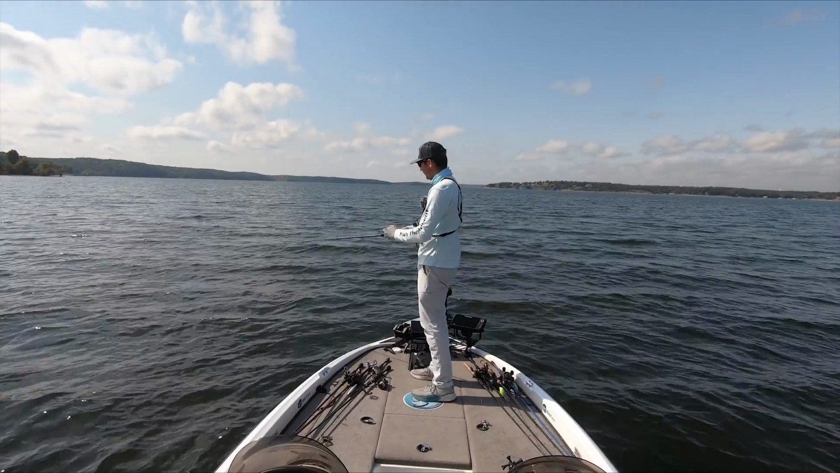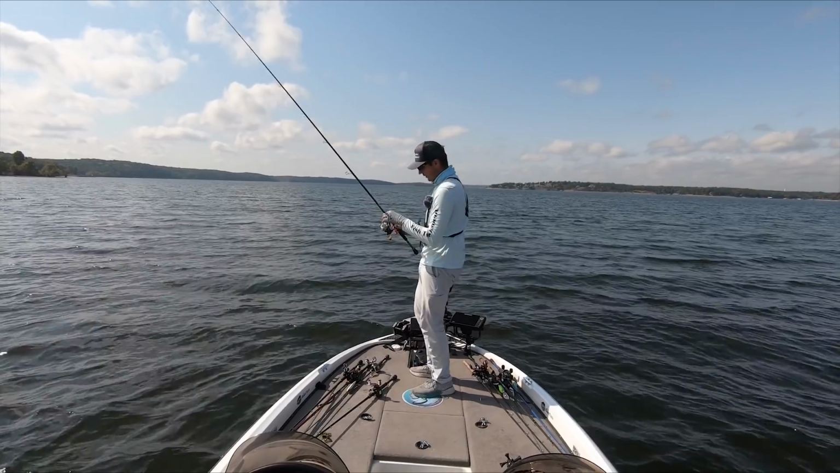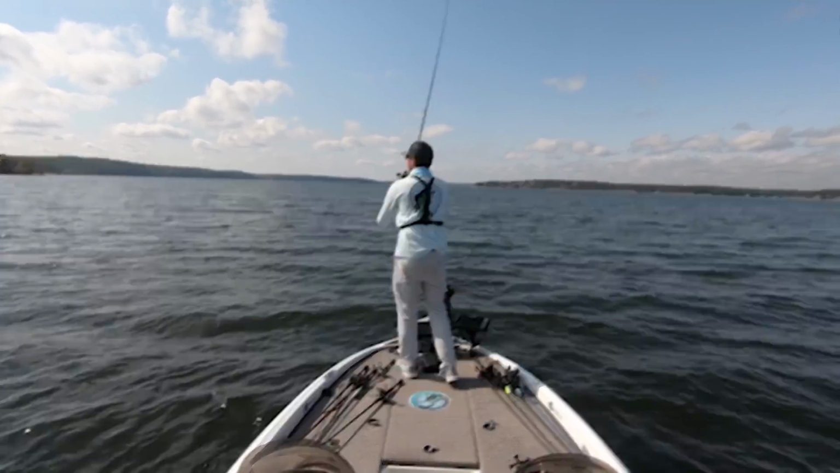I had 2 fish peck this jig and not get it. So I'm gonna switch over to the Neko rig, throw that down there, see if I can pick up an extra fish off this spot.